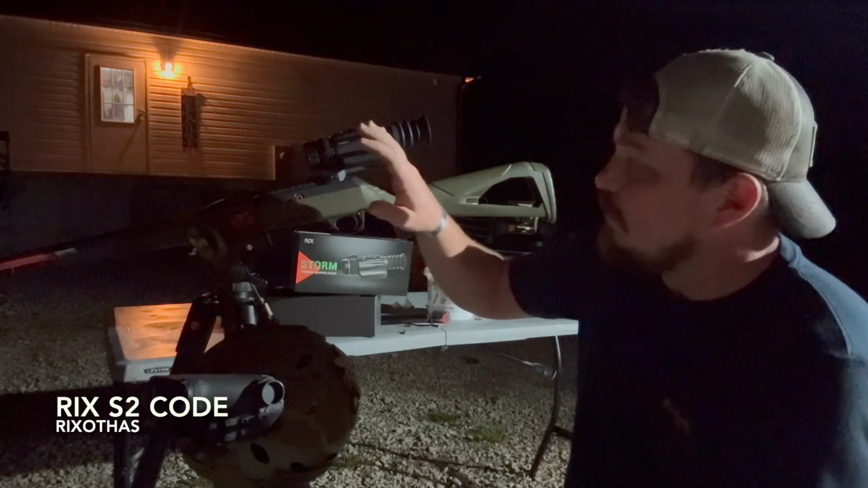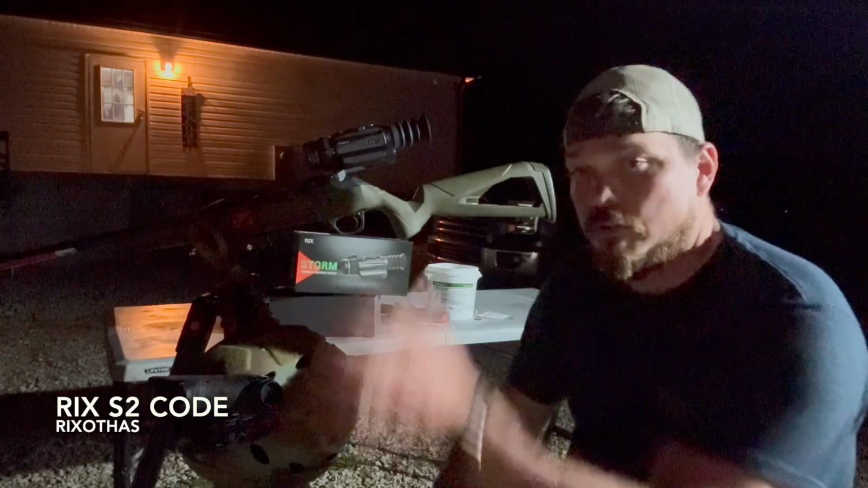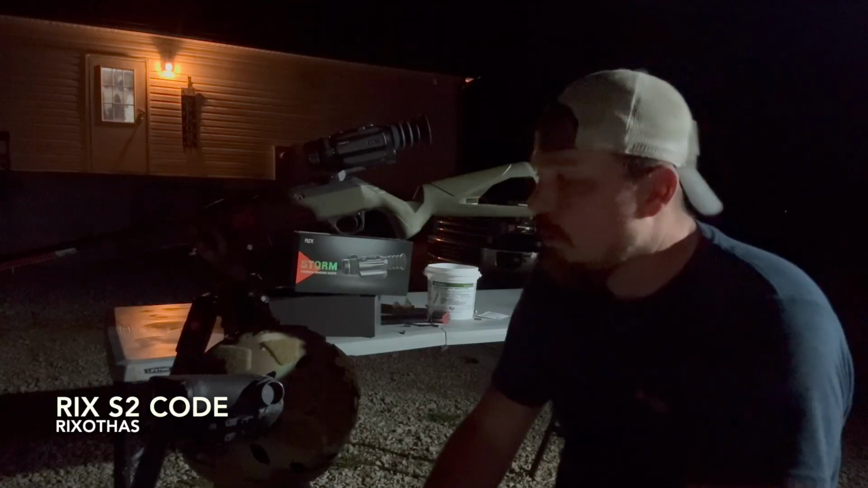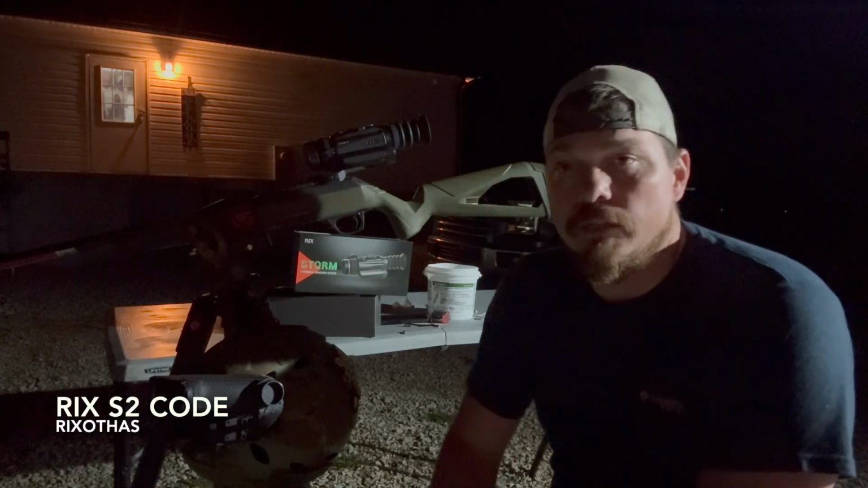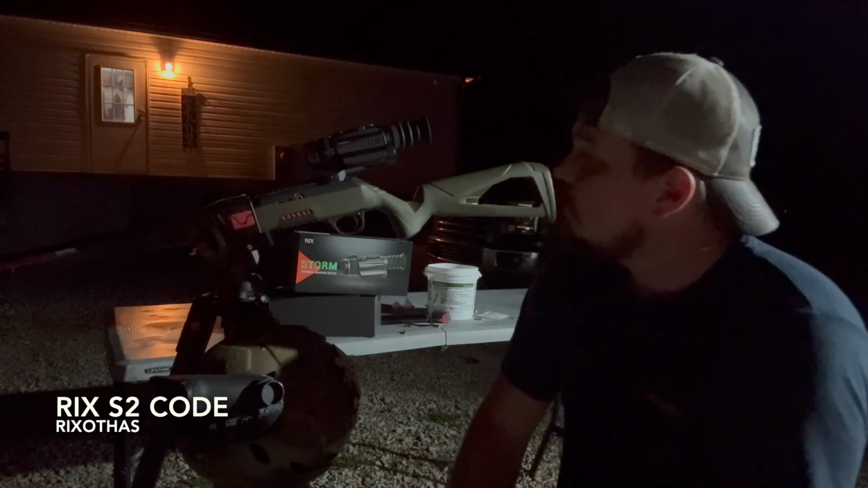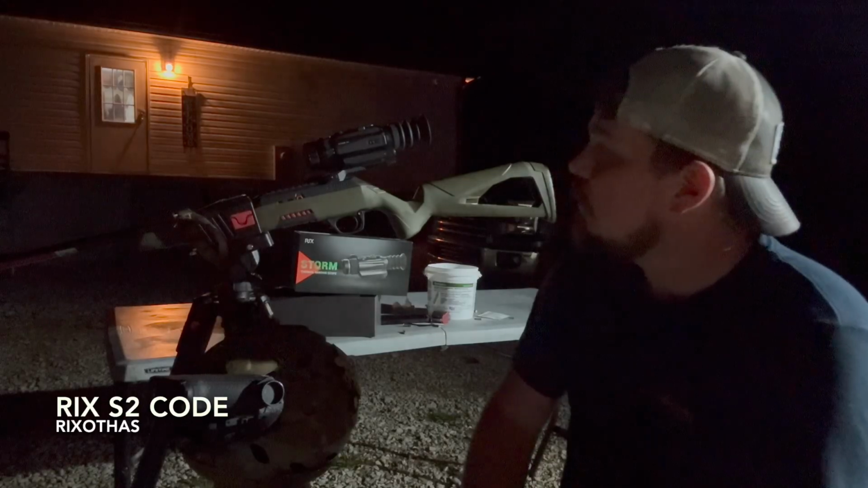Guy we hunt with has an S3, so it's a little bit more powerful, and he has the K2 handheld. Both of them take the same battery, so he carries one battery, and if one of them dies, he's got a spare for it. I think I've only ever seen him replace that battery once, and last time we were hunting, he said beforehand that he didn't think his charging block was working because his scope was dead when he started to hunt. Turns out you need to carry a battery if you're not going to charge your stuff.